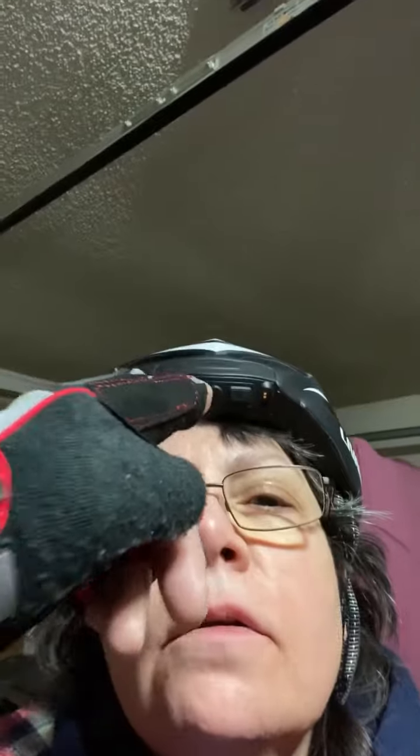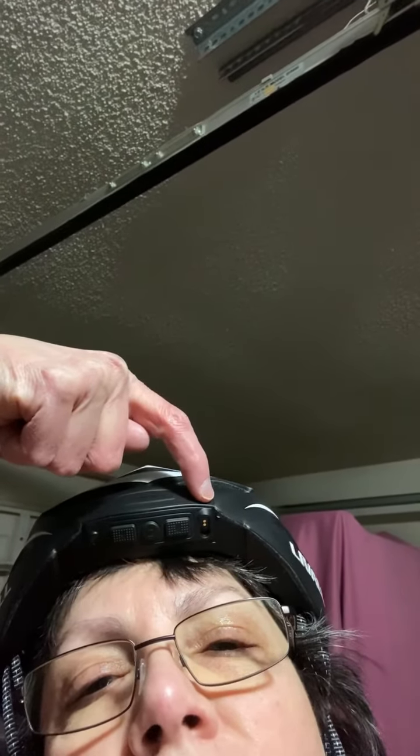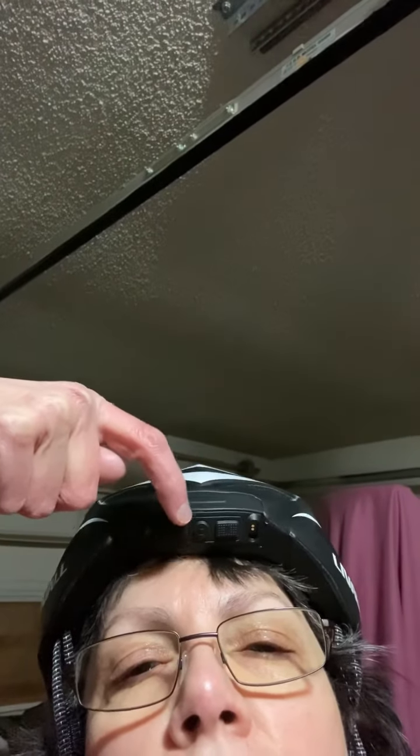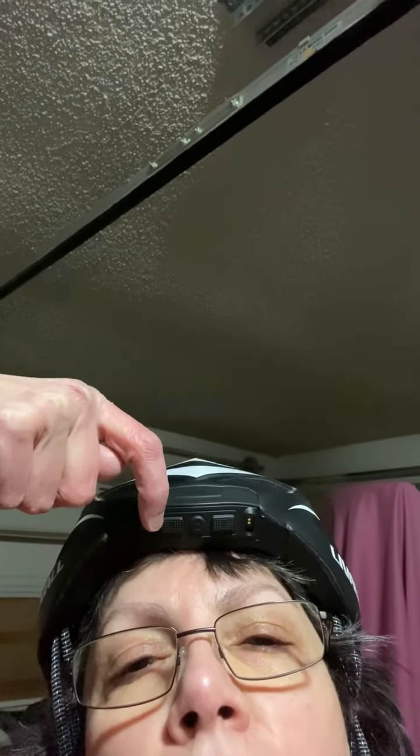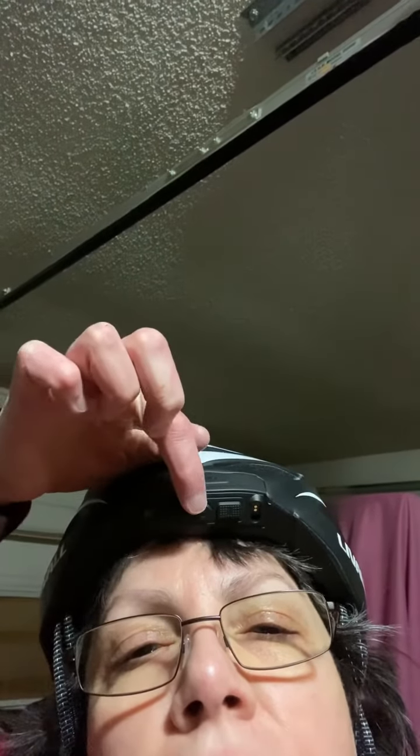Okay. I'm going to turn it off now. The control buttons are right up front here. And this is a magnetized recharger USB port. You just magnetize on there. Then you have forward, reverse, and listen to music. And then the power button to turn the helmet off is right here. And the microphone's over here.